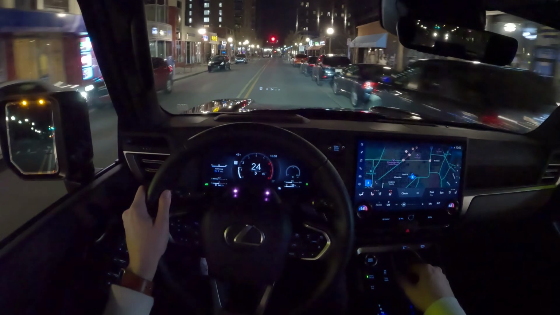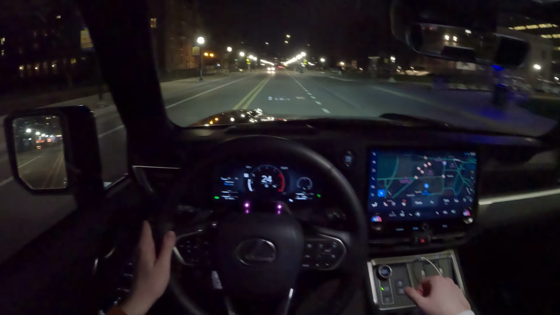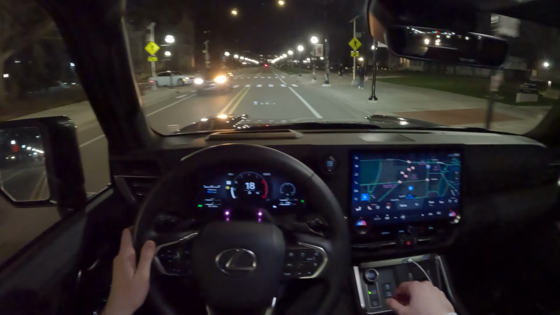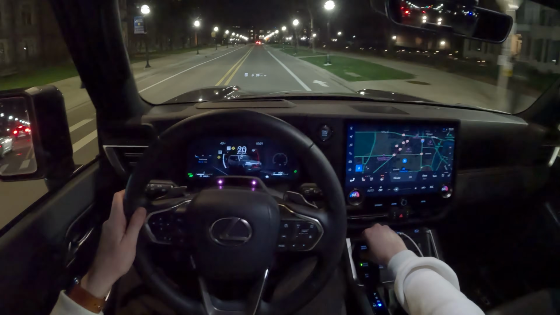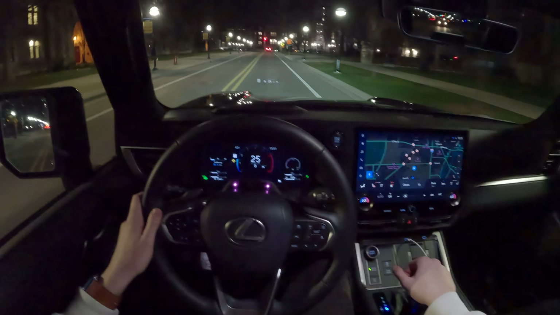Throttle inputs, transmission tuning, all of that feels very nice in a downtown setting like this. No real lurchiness in normal mode, but even if you think the throttle tuning is too sensitive in normal, you can drop down into Eco, which numbs things out a little bit, and it turns the cluster blue, which is neat.